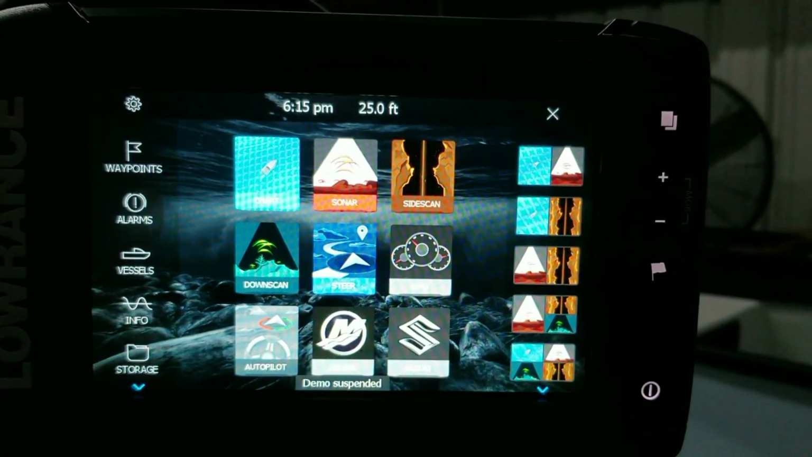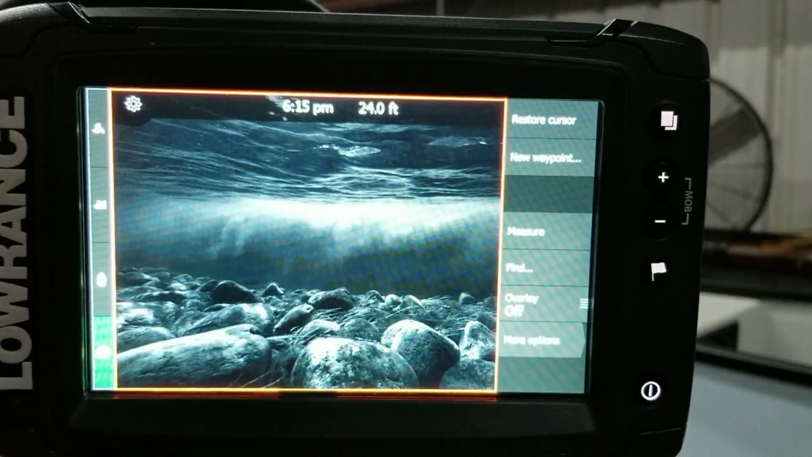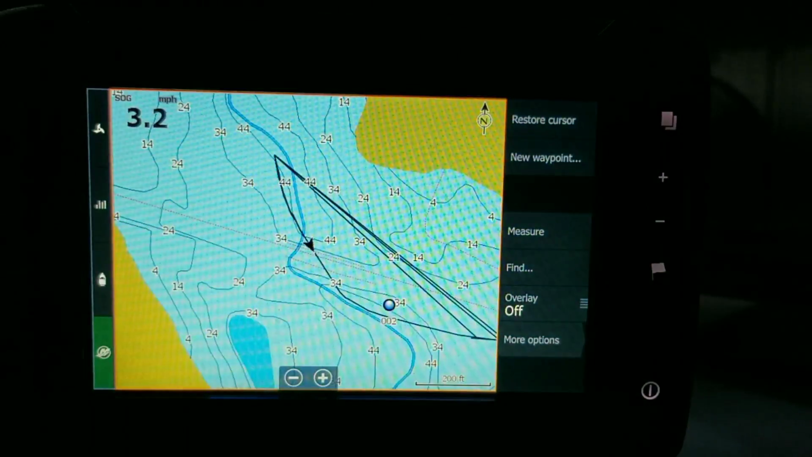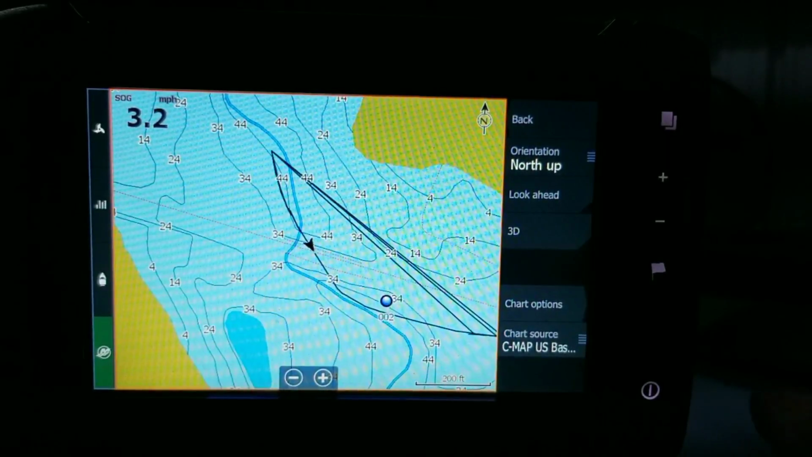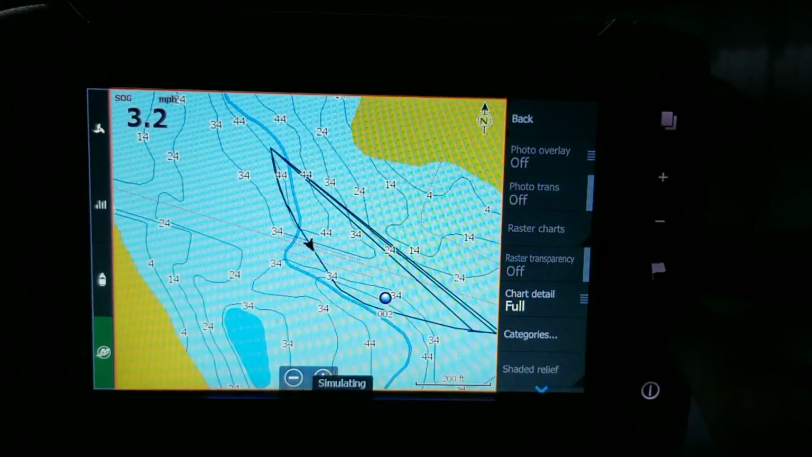All right, coming back. Let's look at our traditional sonar real fast. One more again. And what I like about it is, I'm going to go to more options, chart options.